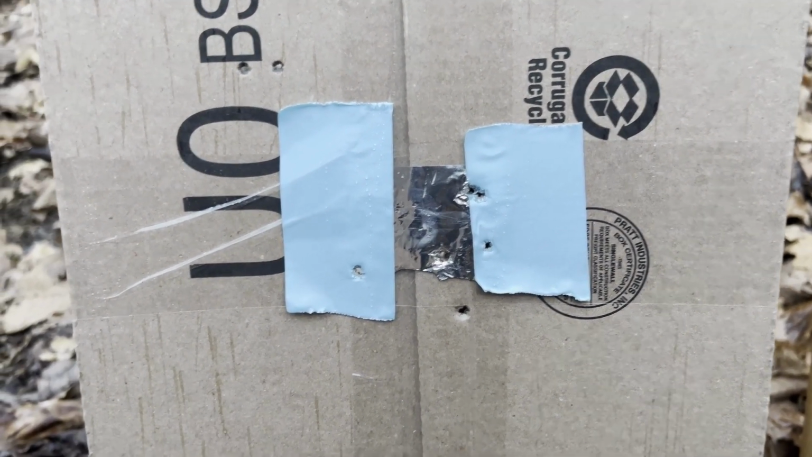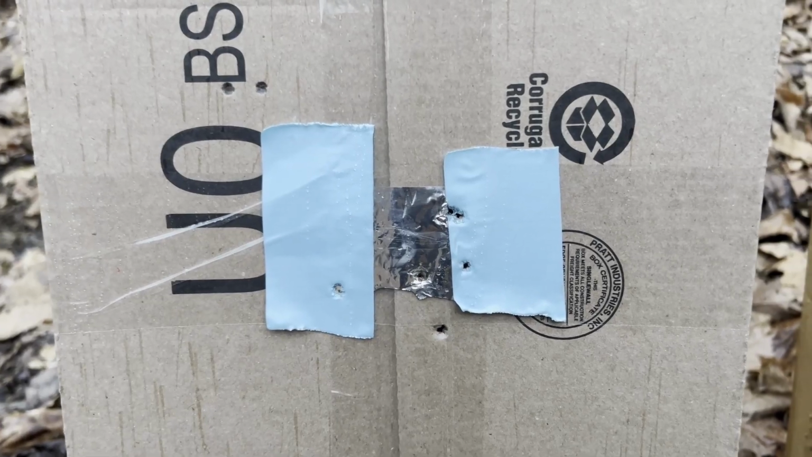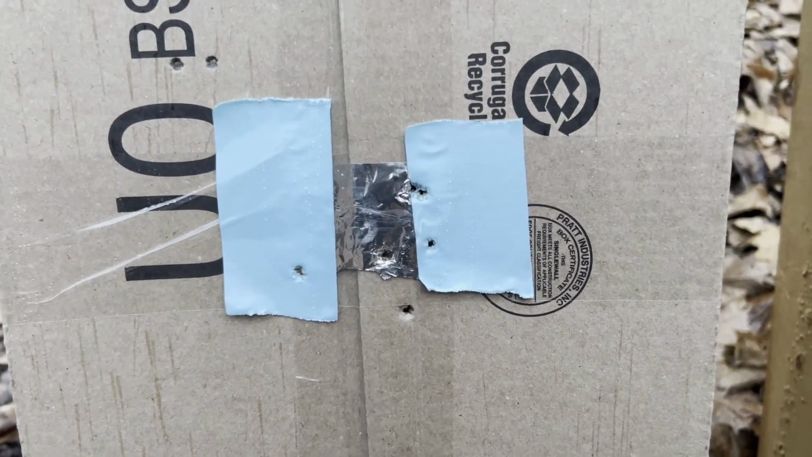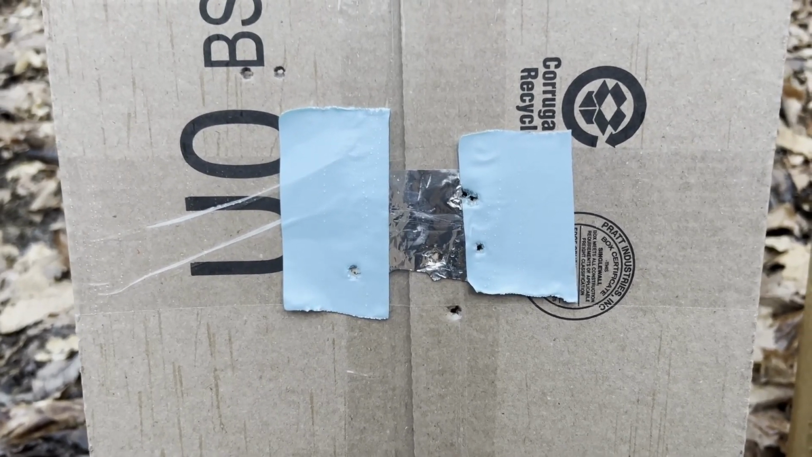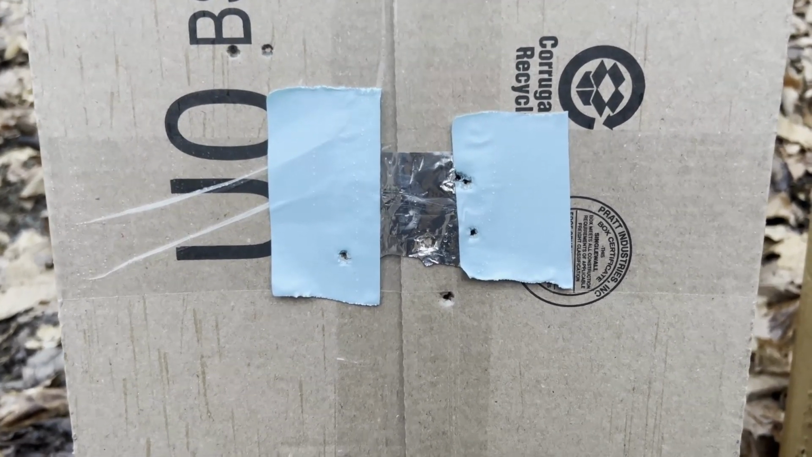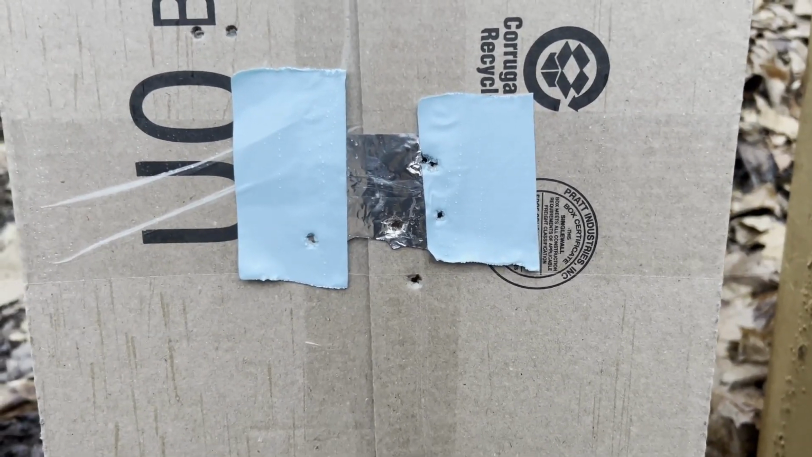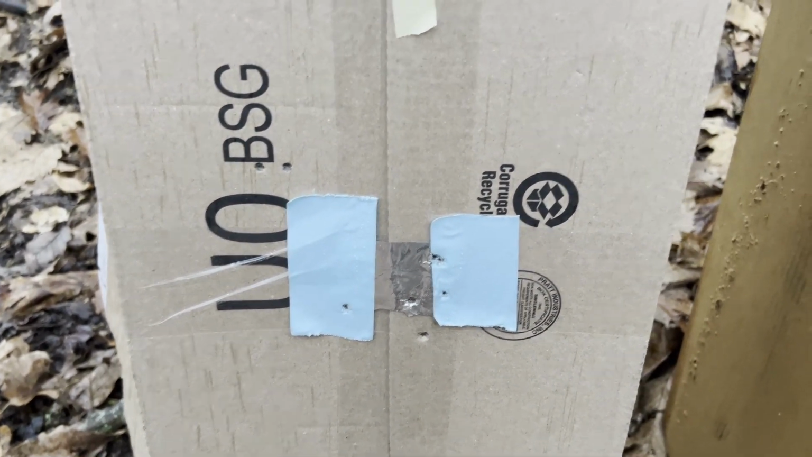Yeah. All right, so that's how you sight in the AGM Varmint LRF V2 35-384 thermal optic. That's a mouthful. And that'll pretty much be how you sight in all your AGM thermal optics. So there you go. Let's go back and wrap things up.